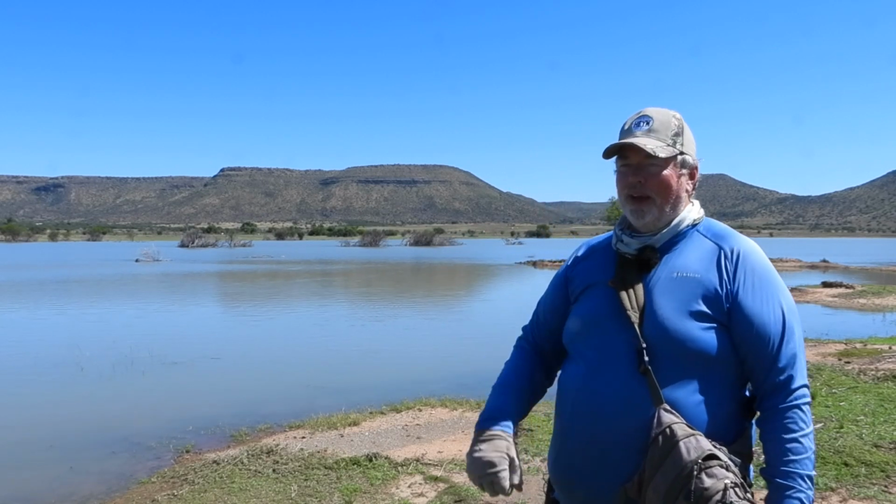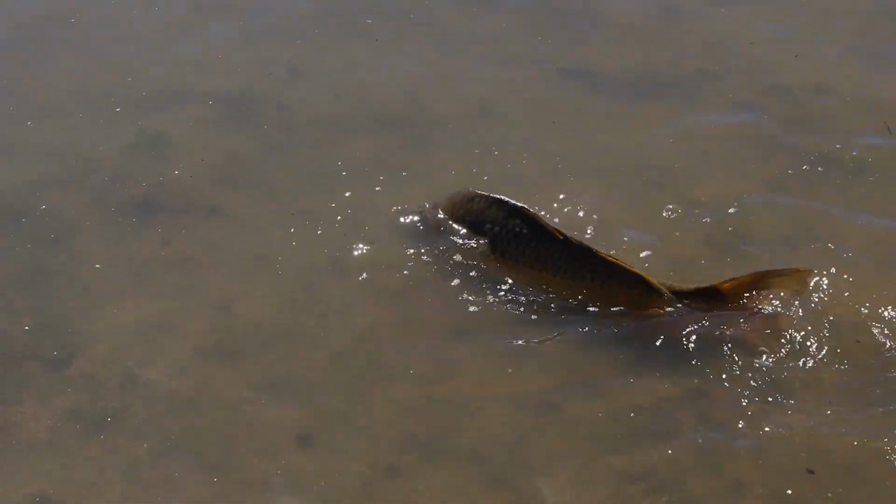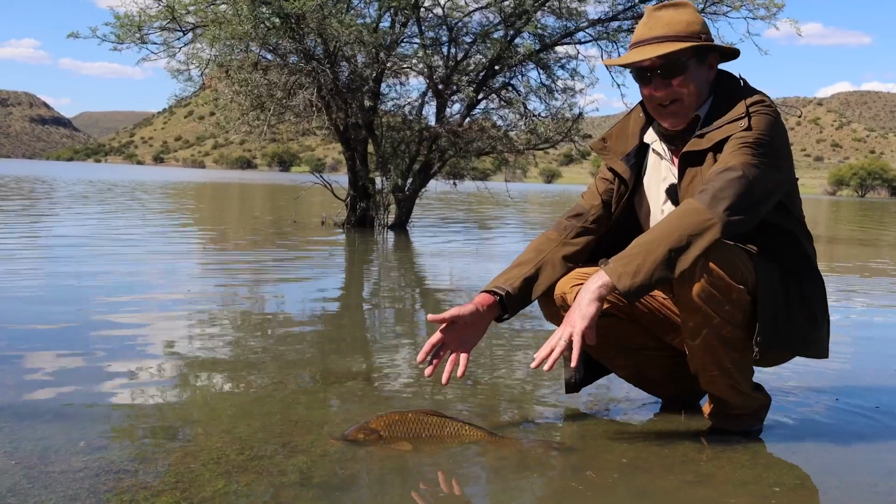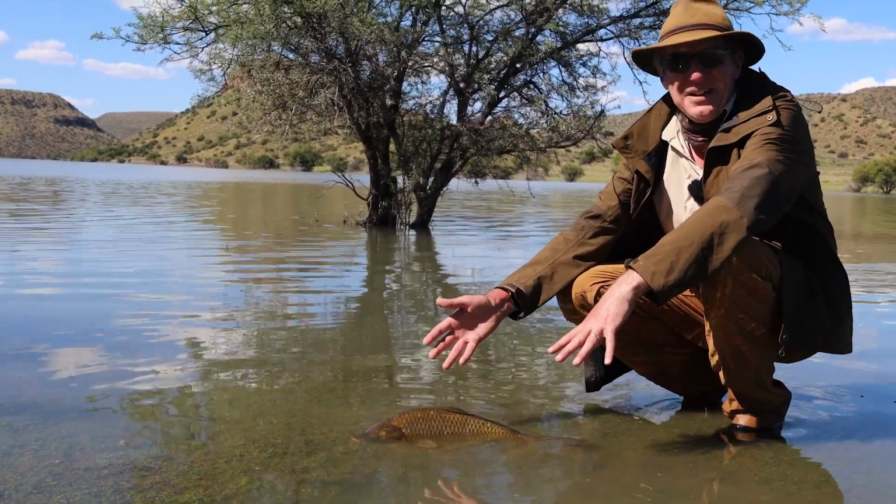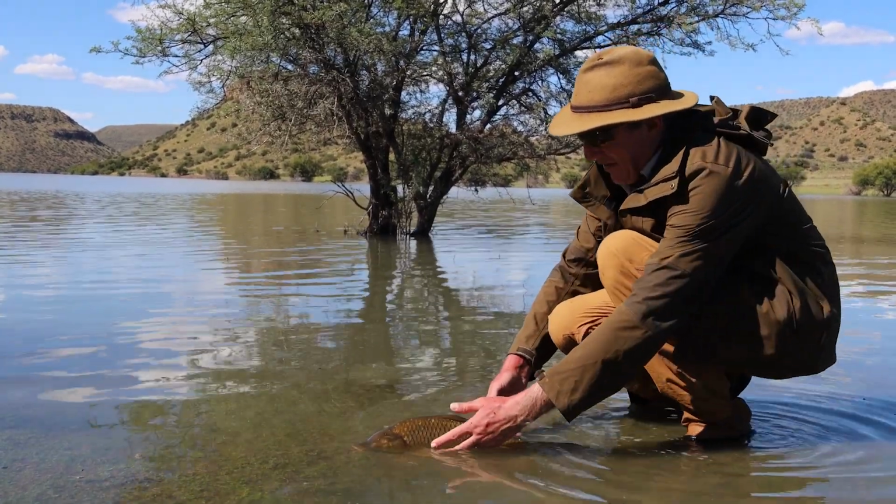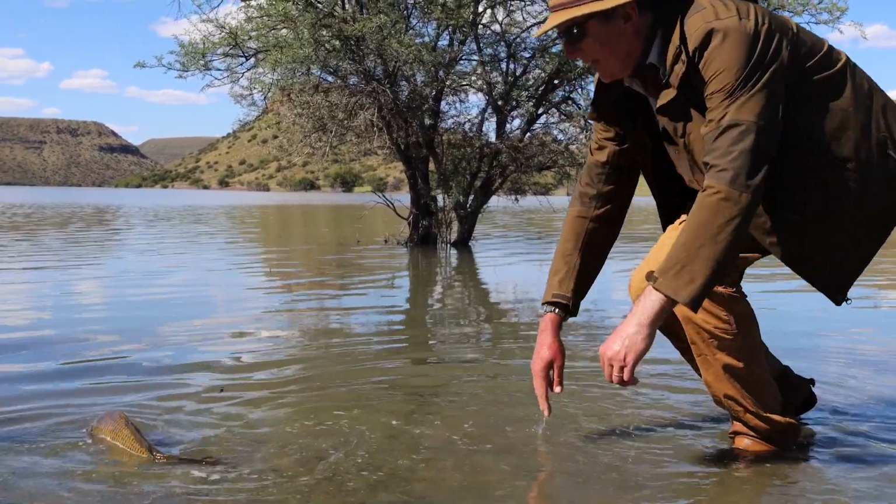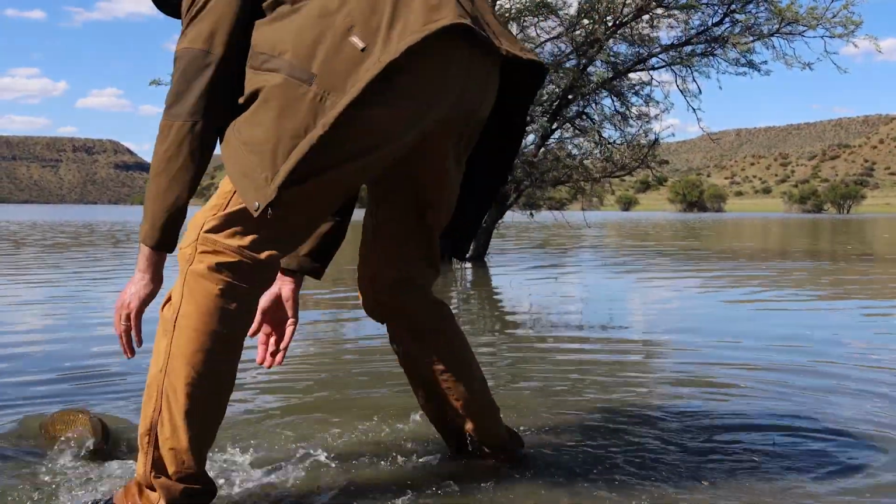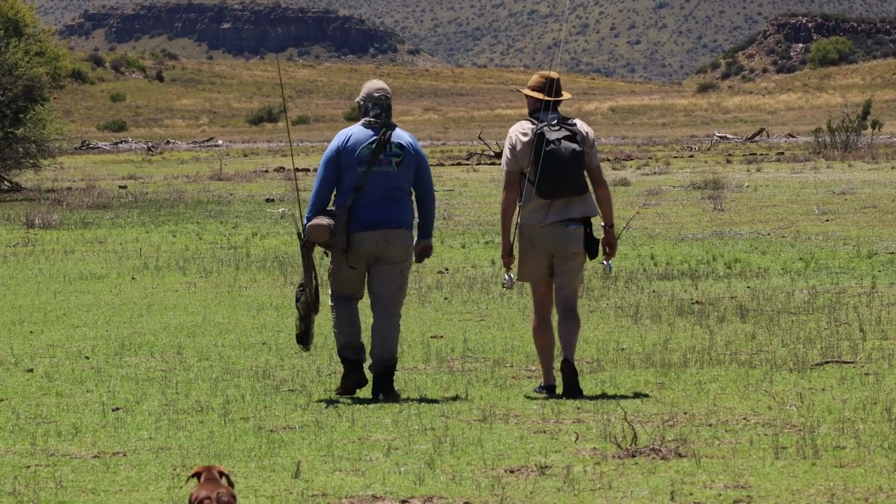to protect my hands. This is what we've been after, this beautiful 3.5 pound African carp. It's just a thing of beauty, isn't it? I put it back in the water. I'm just going to encourage it back out into the dam. Come on. Freedom, my friend, freedom. Hot it may be, but it's worth it.